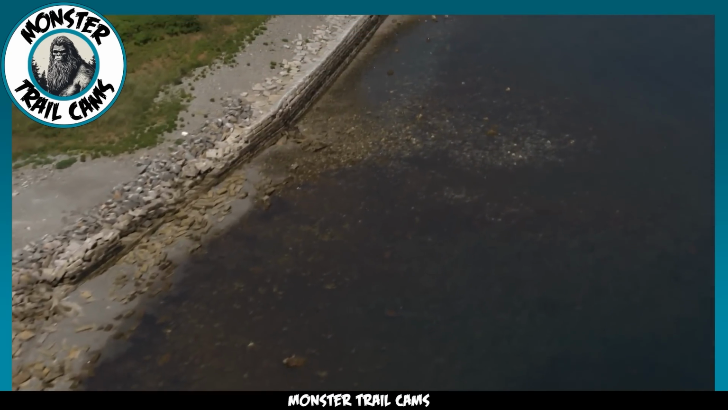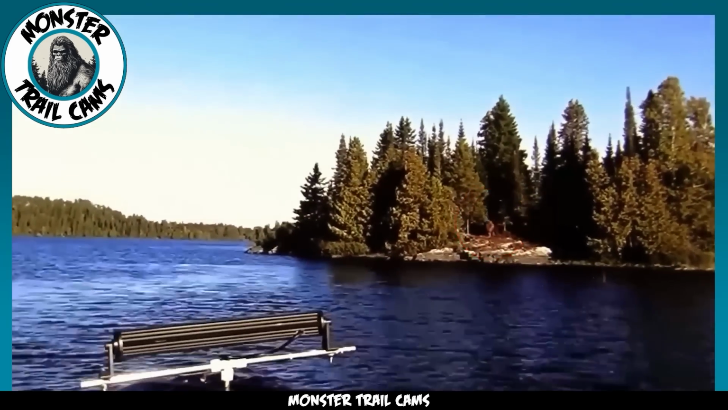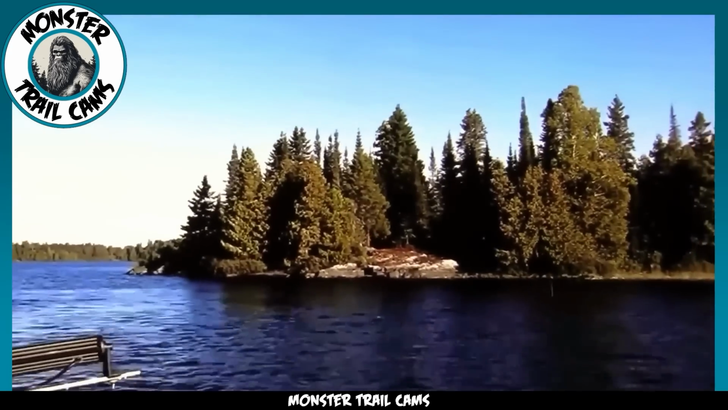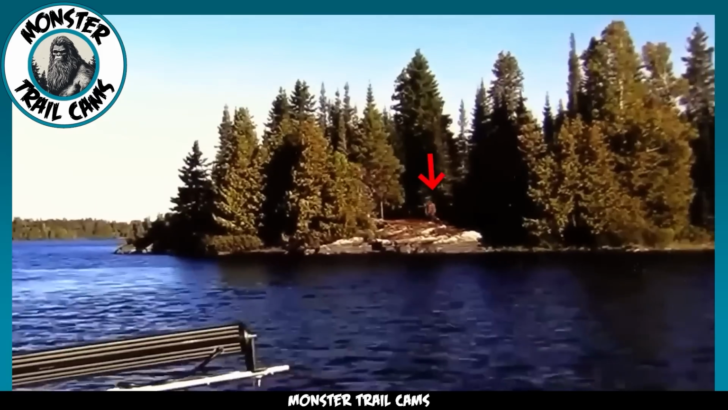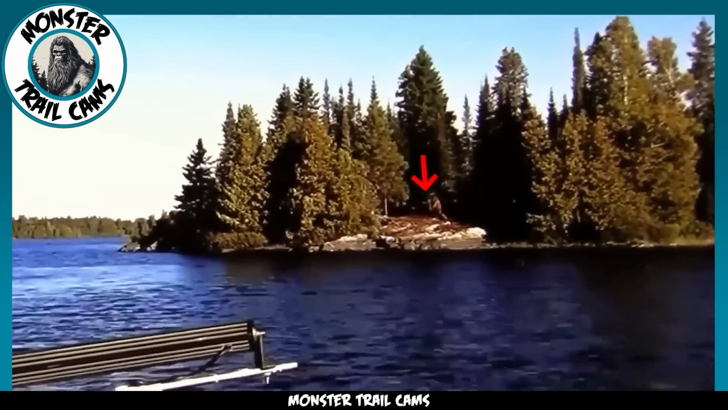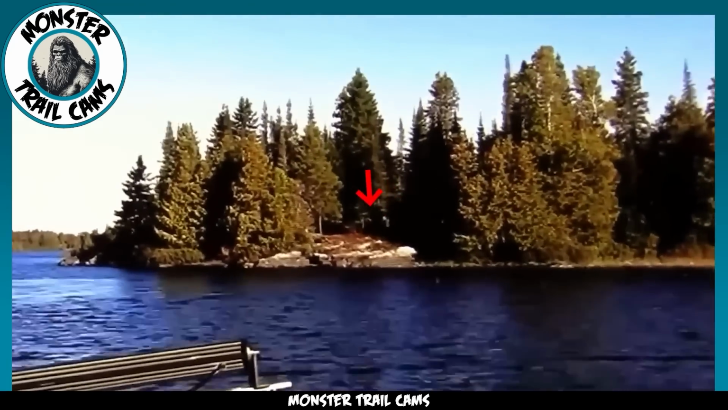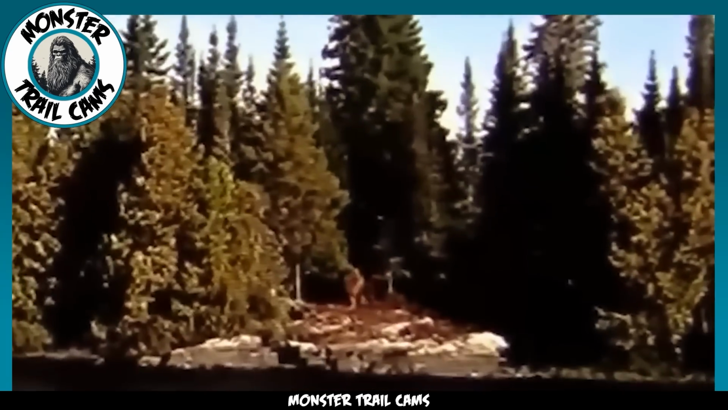Are you ready? Keep your eyes peeled. Do you see that figure moving amidst the foliage? It's a colossal primate-like creature, reminiscent of legends like the Bigfoot or the North American great ape. Its entire body is covered in thick brown hair, providing it with adequate camouflage in the dense wilderness. Strikingly, the creature does not seem to be adorned in any clothing or accessories.